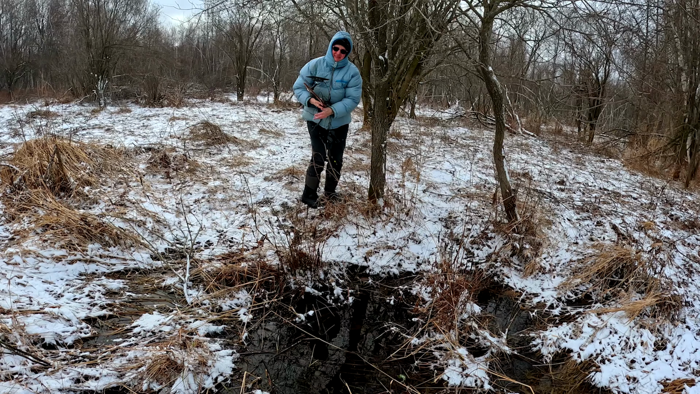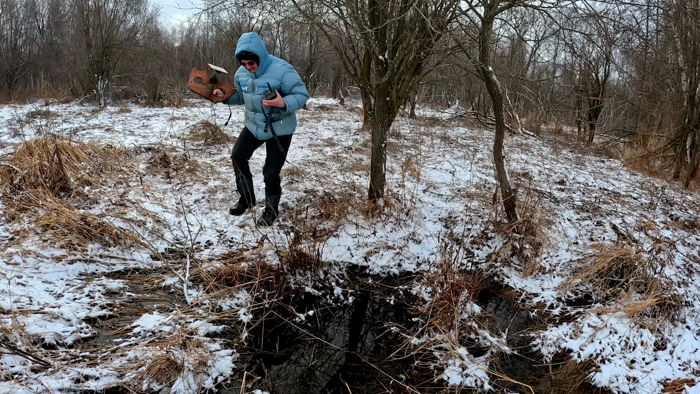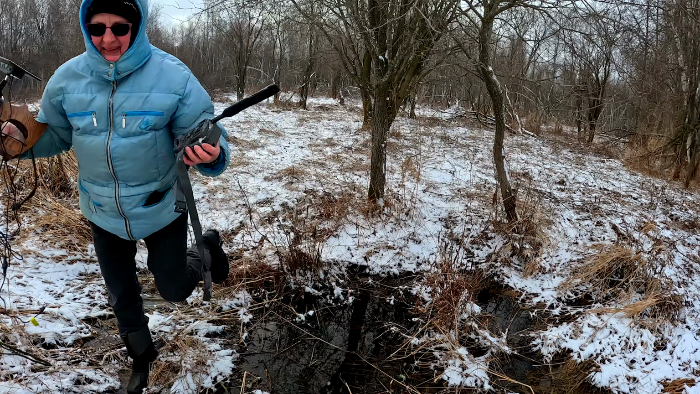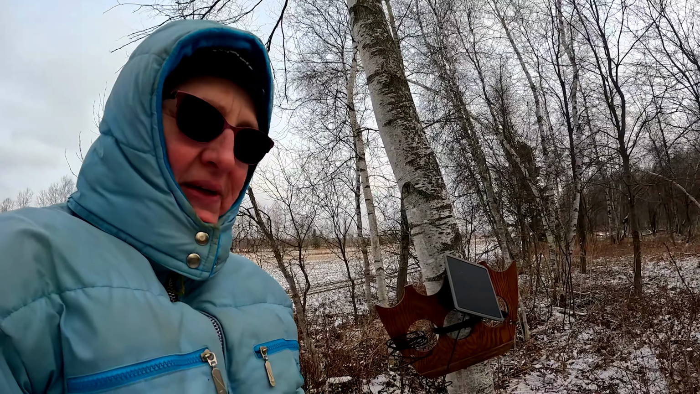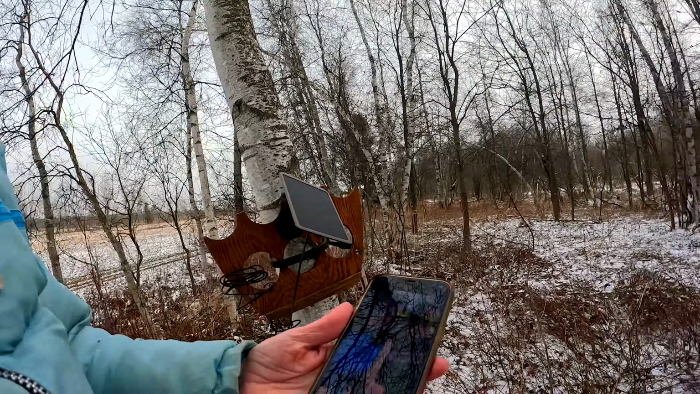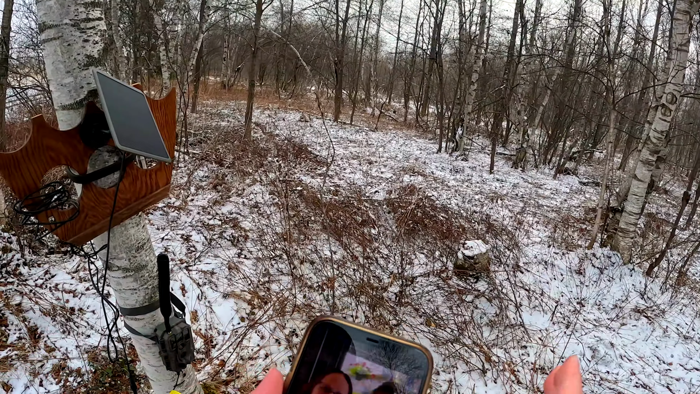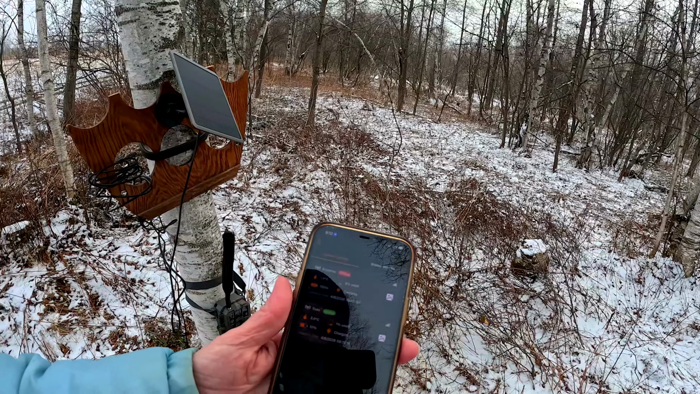Now on to my next camera. So I have my solar panel on my other camera. It's there now. And before I leave, I would like to check just to be sure that everything is fine. But I will be back to put my camera.